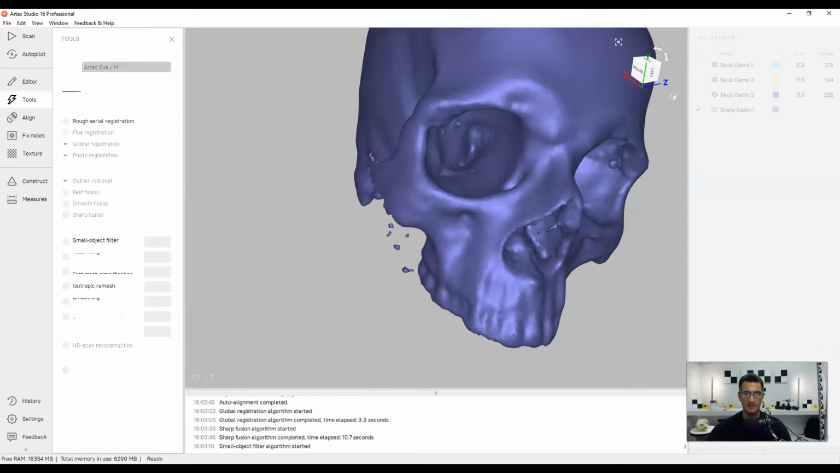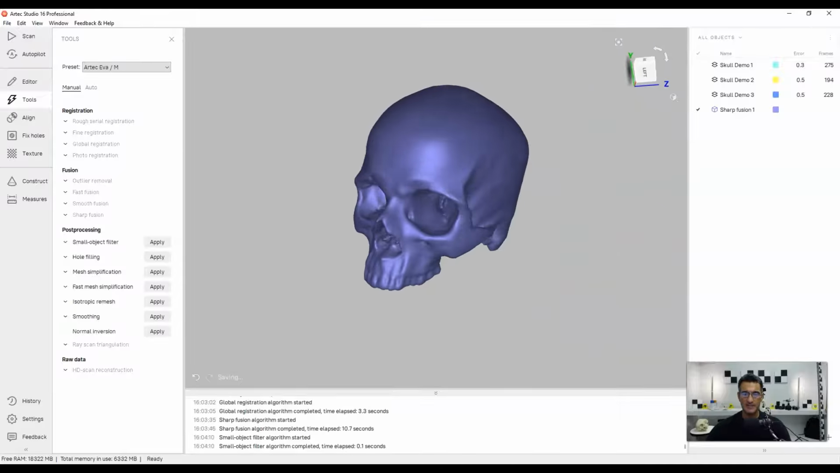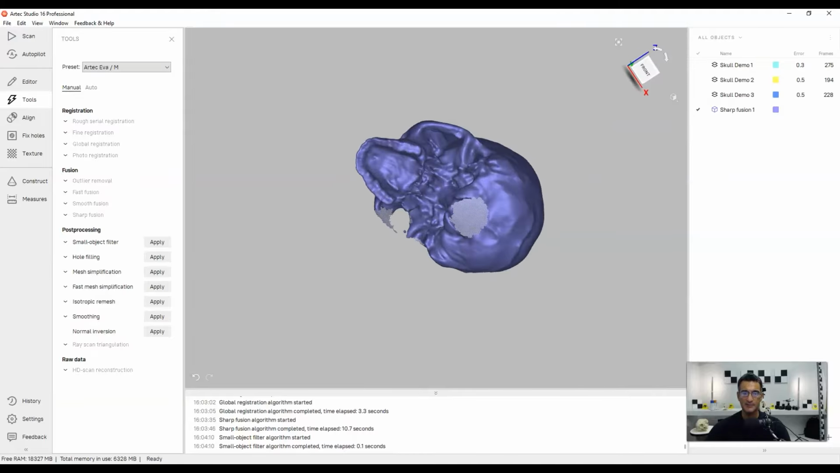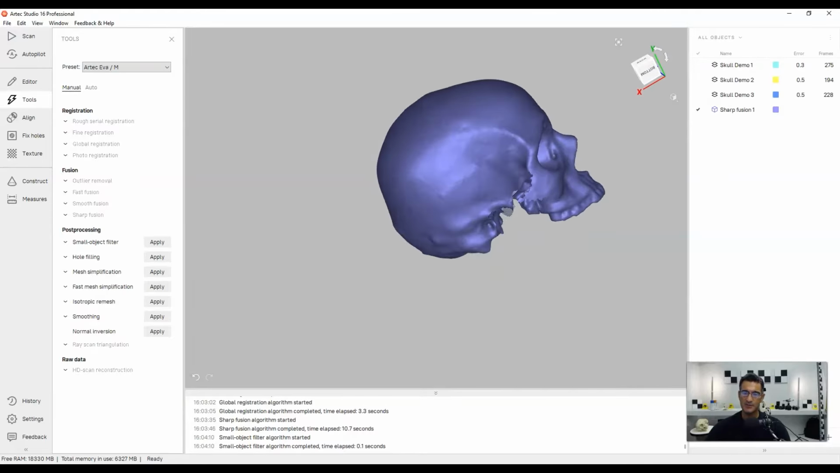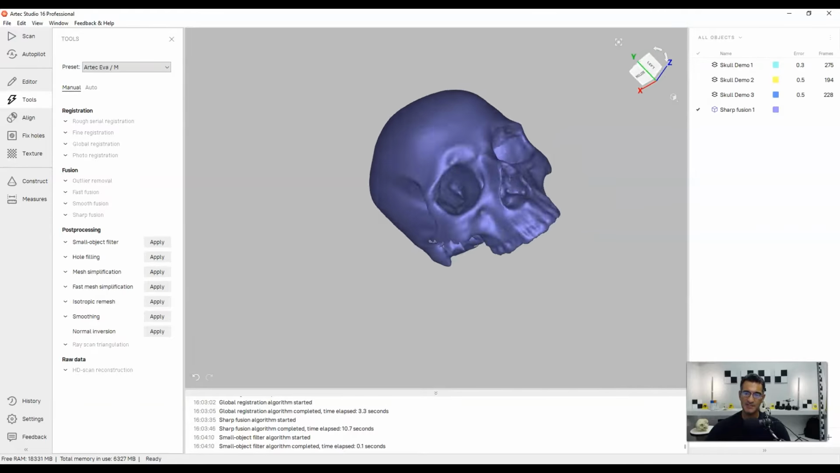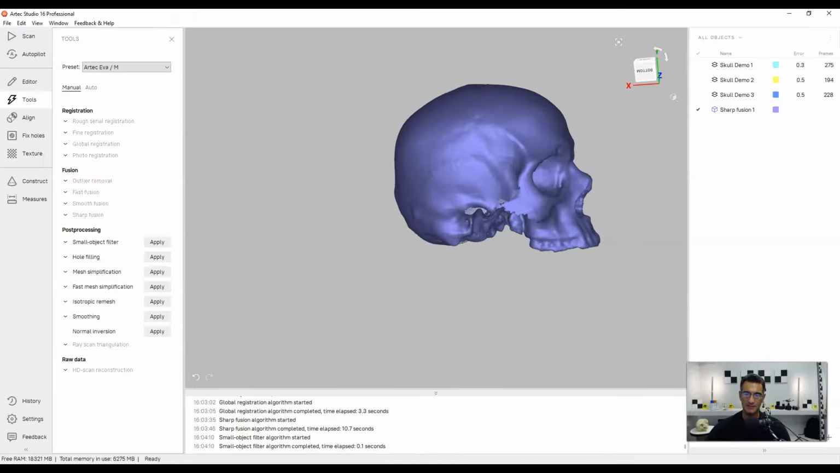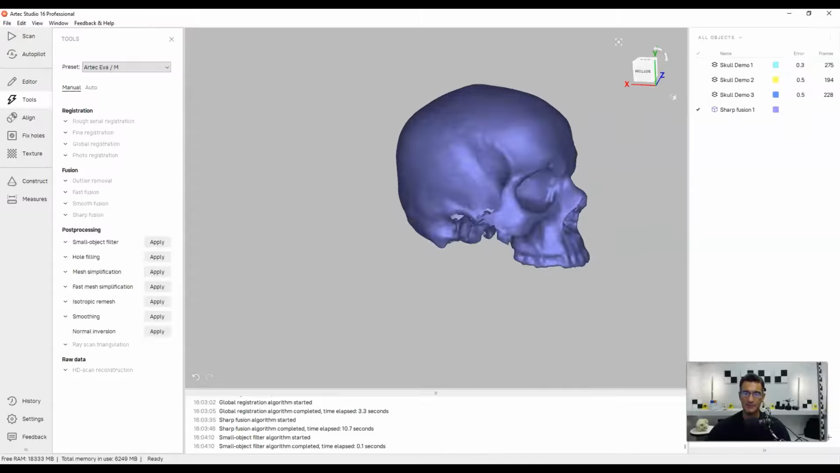If I go down and I click on apply, they just disappear. And so it keeps basically the largest object, which is what we want. Now, if I go to the bottom, you'll see that part of this wasn't scanned properly, so I'm missing some on that side. I should probably go back and add something to this, just to make it a little bit more complete.